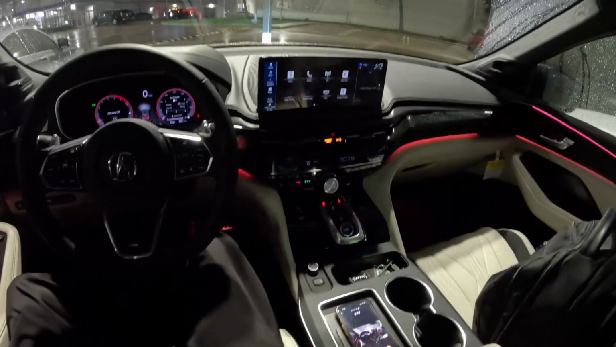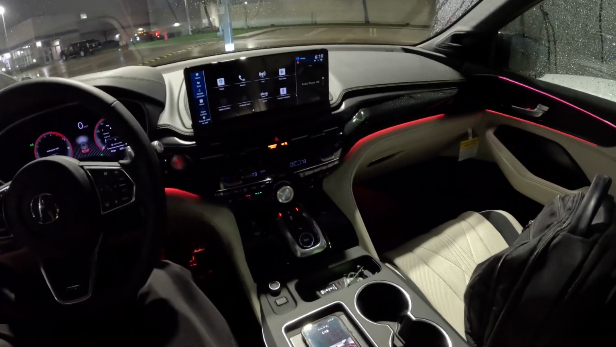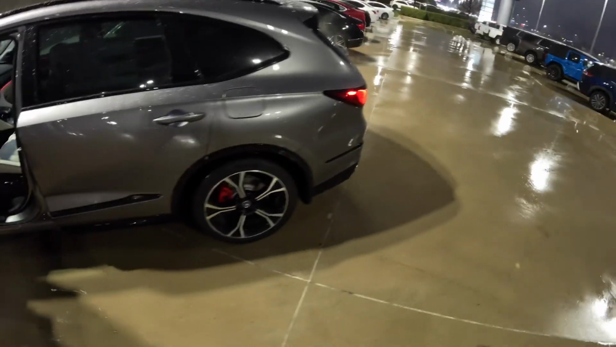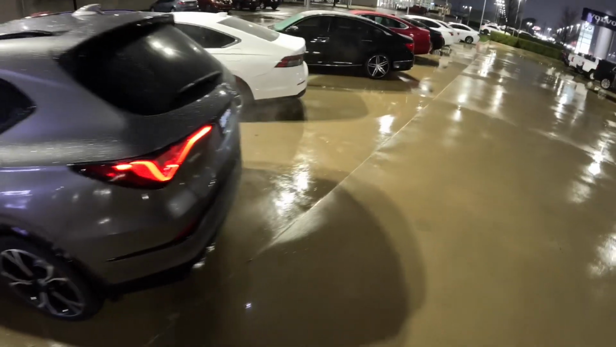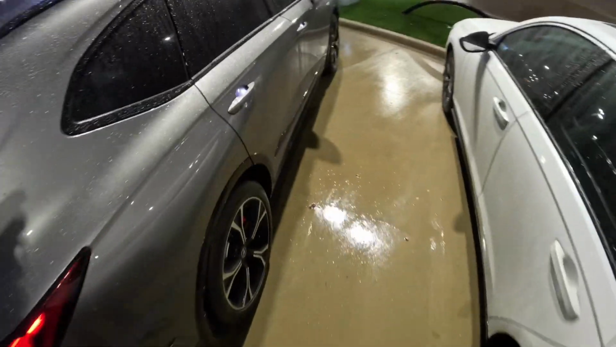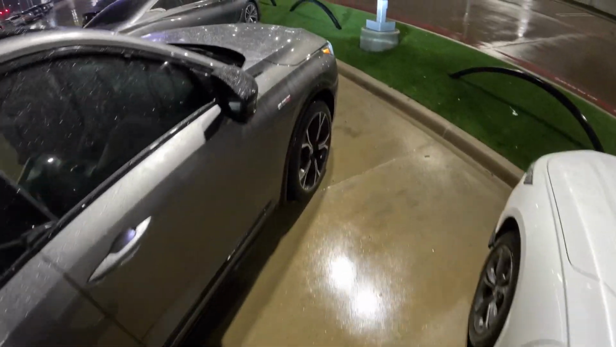Well, let's get this MDX Type S out on the road for this drive. Oh, you know what? Let's just walk around it real quick too. Typically do a quick walk around as well. This one has the Orchid interior. Liquid carbon metallic exterior. Pretty good combo. For some reason I forgot that they made liquid carbon with Orchid.